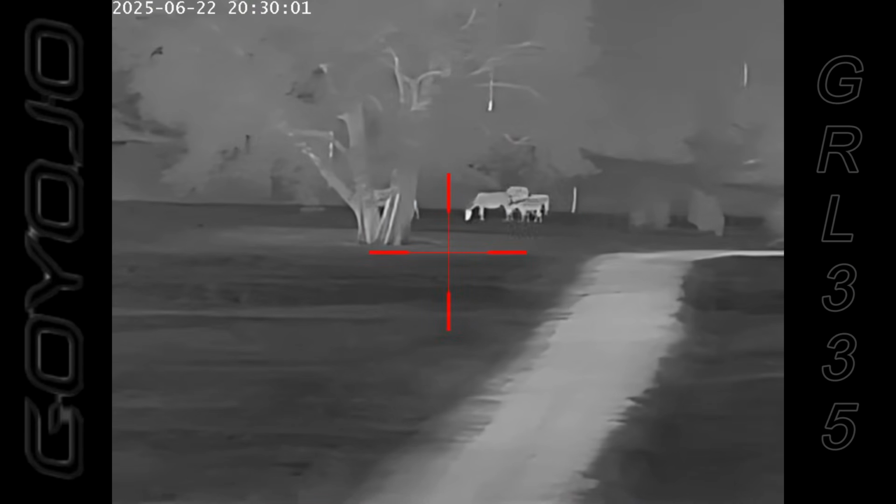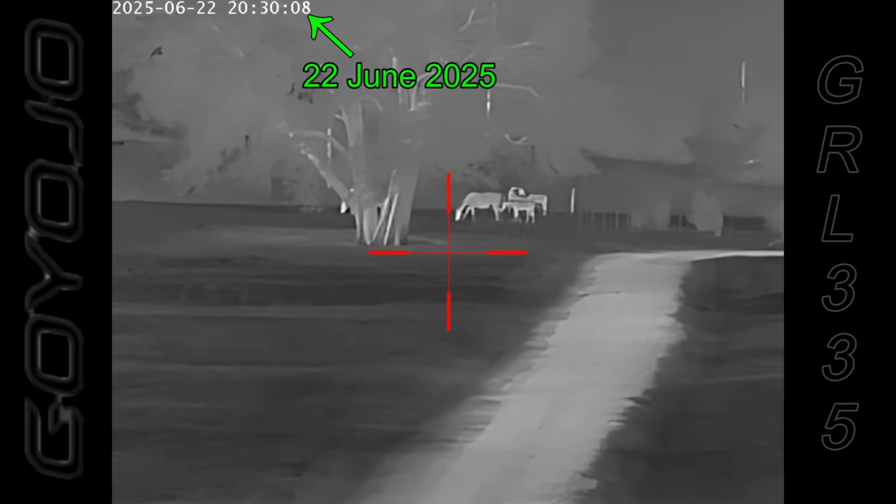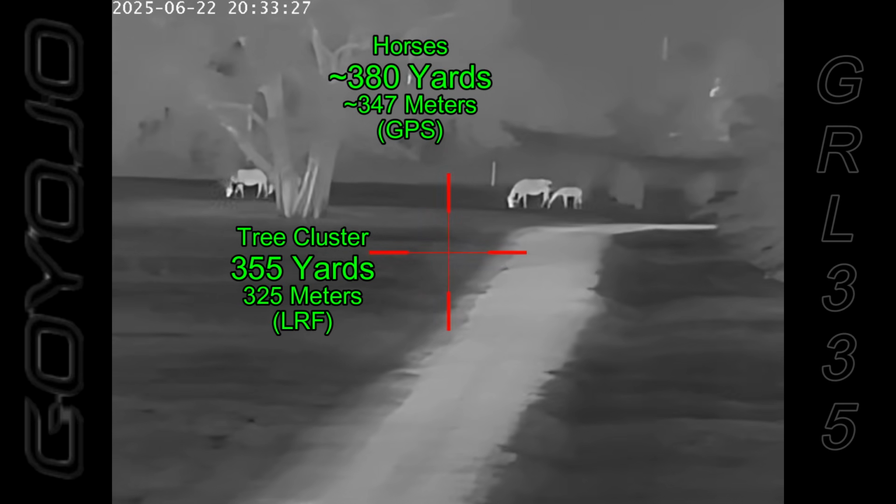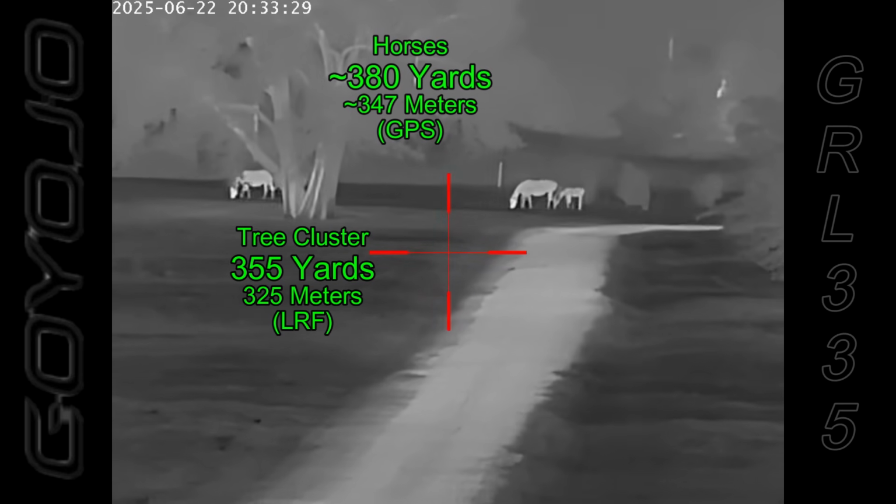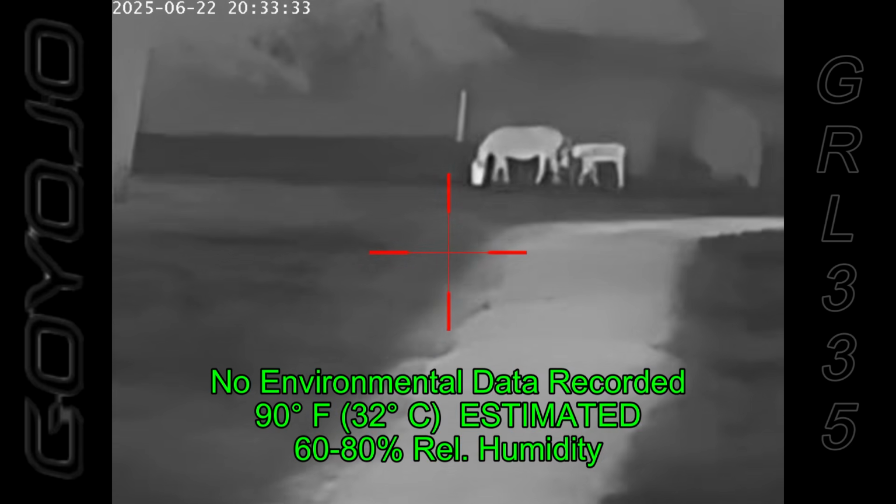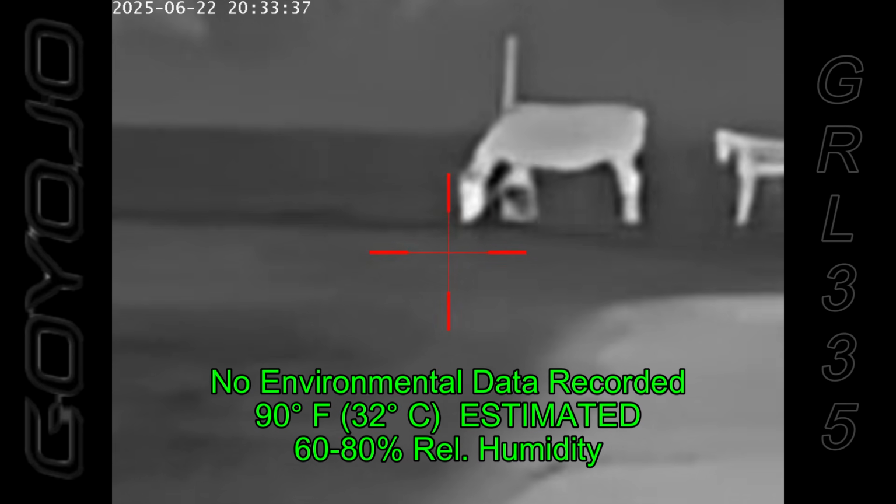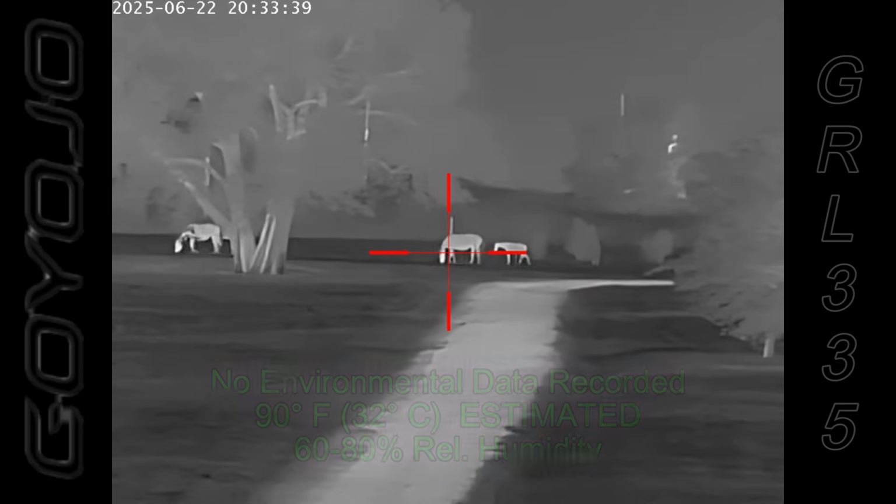Moving on to my first hunt, I have reset the time on the clock to be the correct time and the correct date. So we're good to go there. And we've got some horses out there at about 380 yards or so. The tree cluster's at 355 yards. I looked at but failed to record the environmental data for this hunt. As I recall, it was somewhere around 90 degrees and the humidity ranged between 60 and 80%.